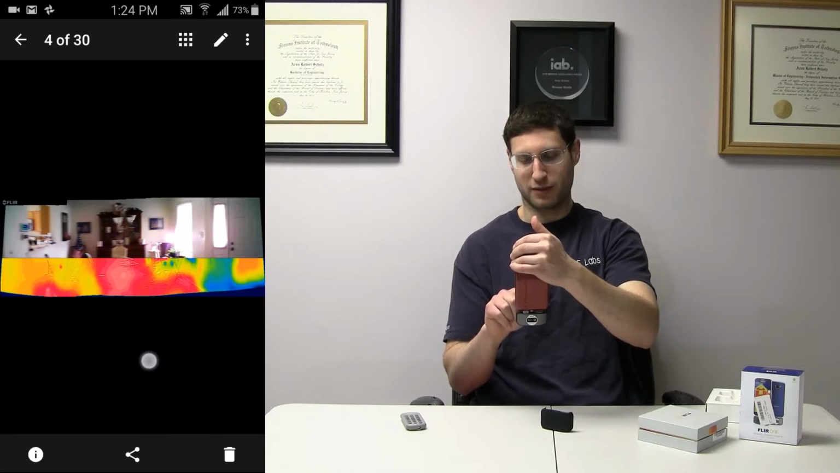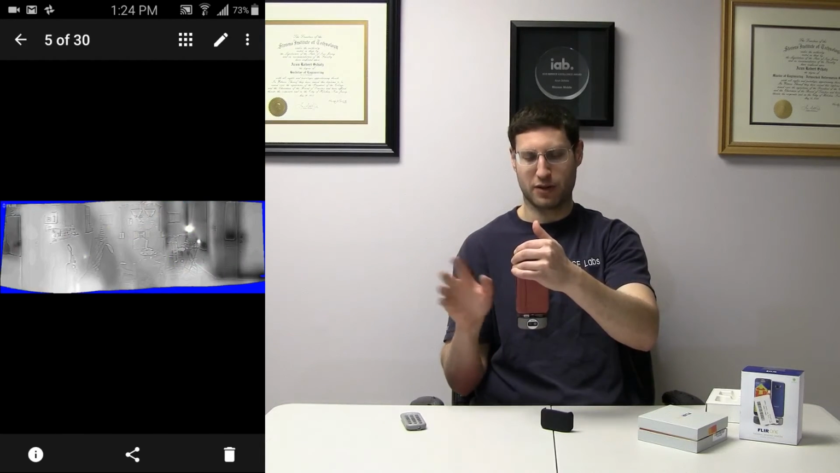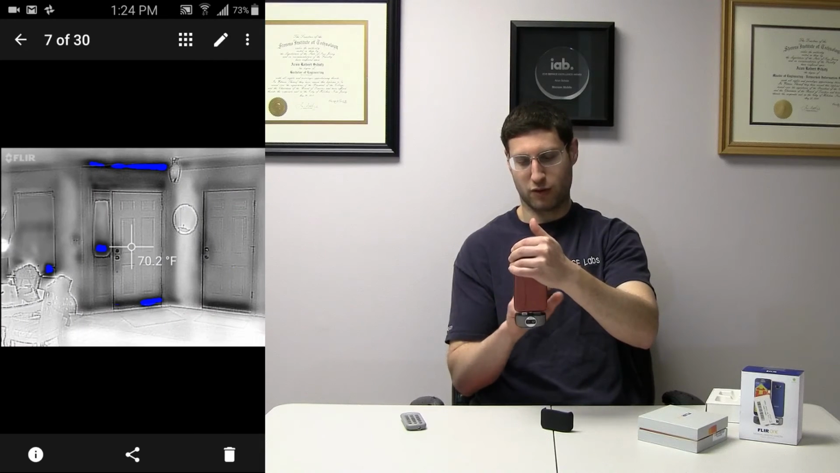Never mind, I won't show you that. I'll show you the video. I already showed you the video, so I'm not going to bother with that. Video doesn't do that. Only images do that. But the panoramas do. See that? So you can actually swipe down and see that. Only images do that. Let's show you this.